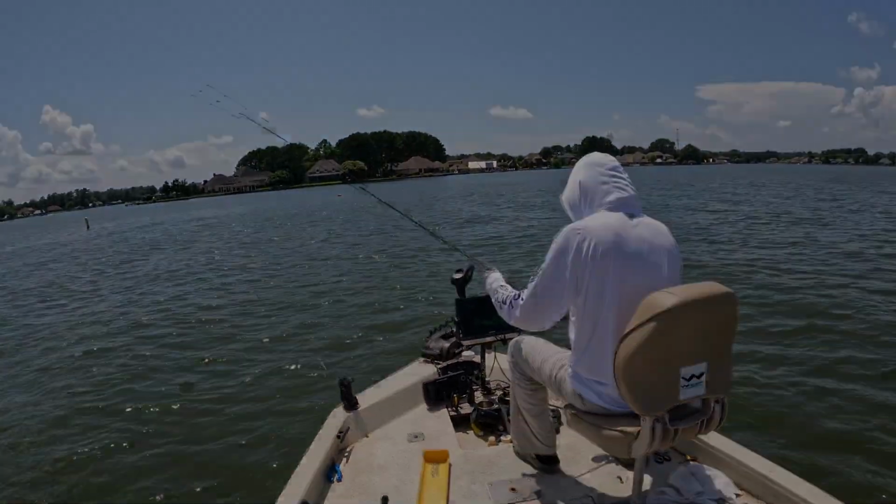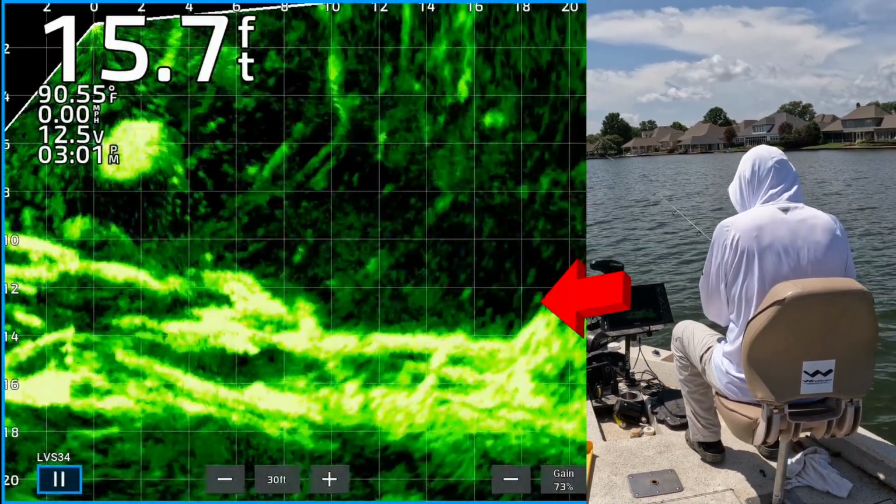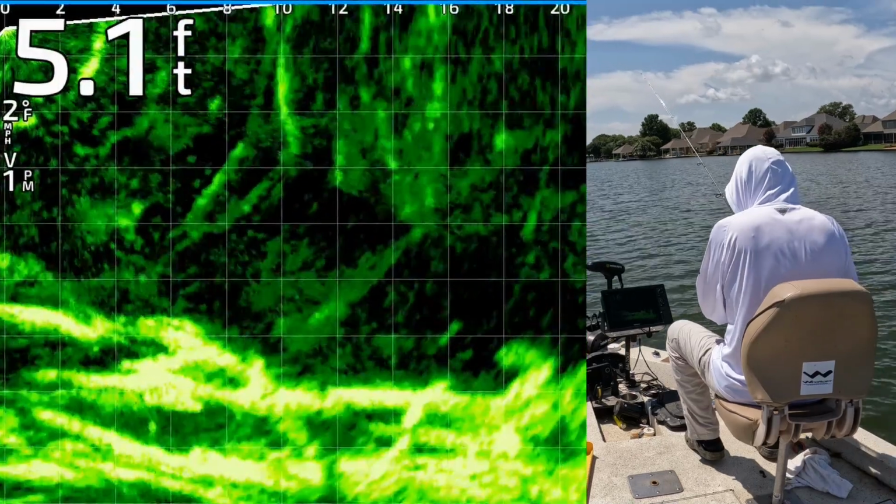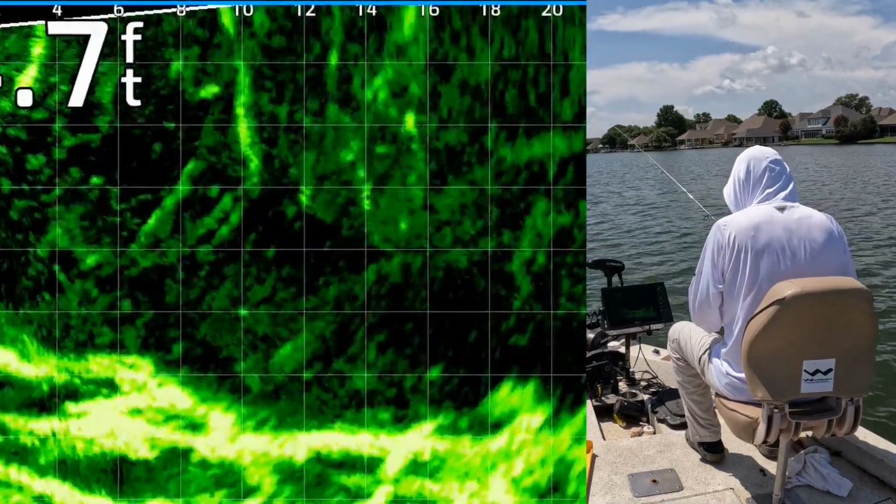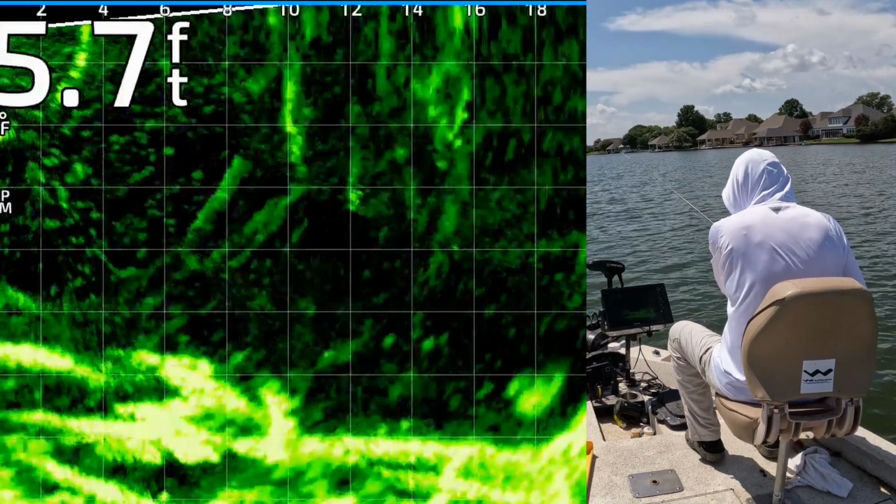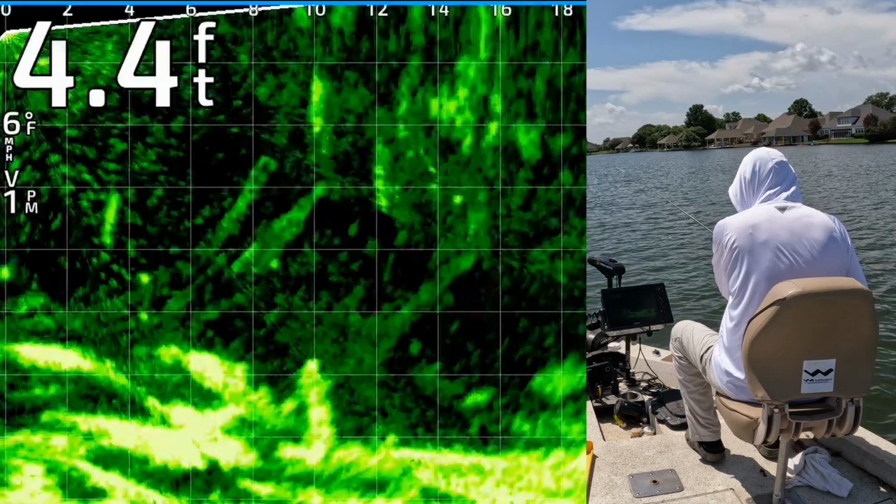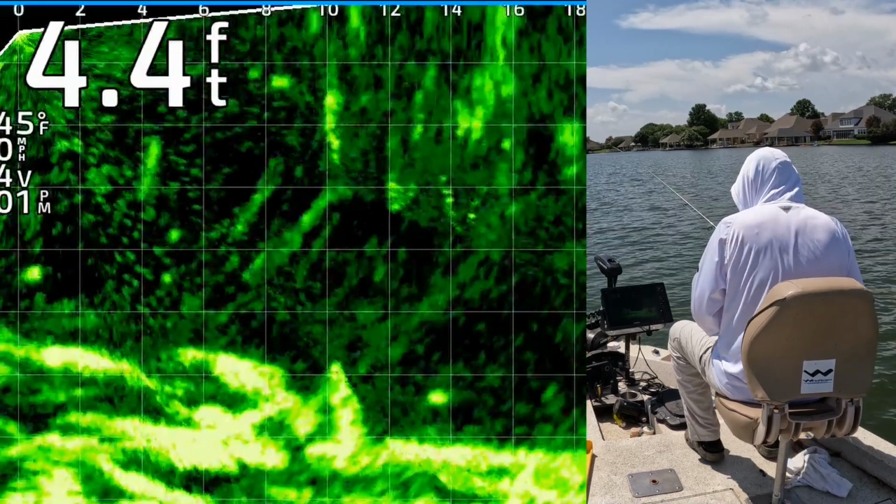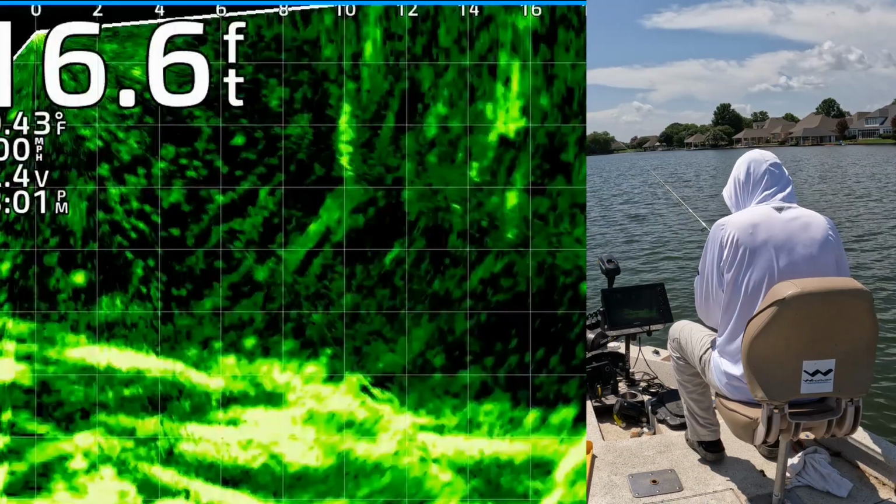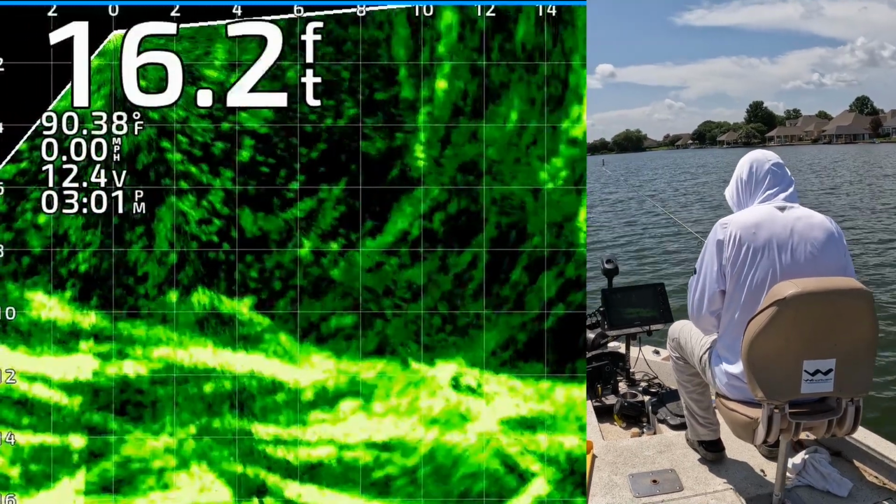Get in there, dude. There's my jig and weight. I keep bringing it through the fish, through the structure, I mean. You can trigger one of these to bite it. Alright, there's my jig and weight, bringing it right on top of that structure. Don't really see any fish.